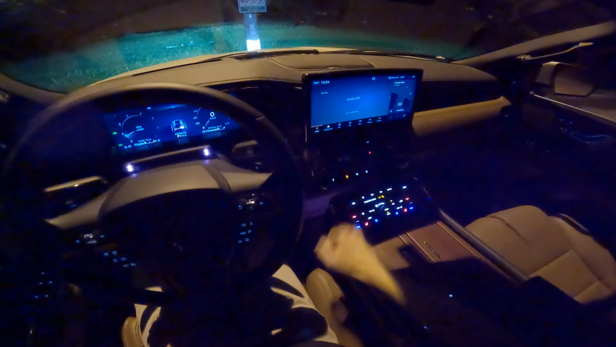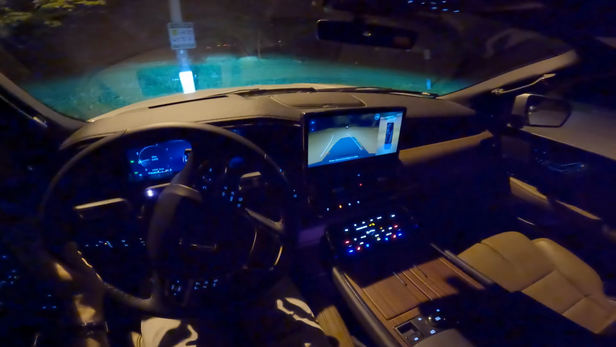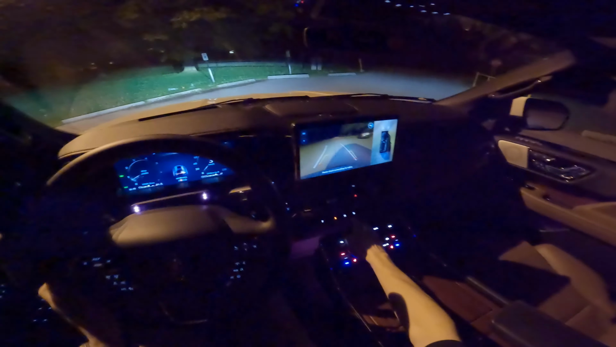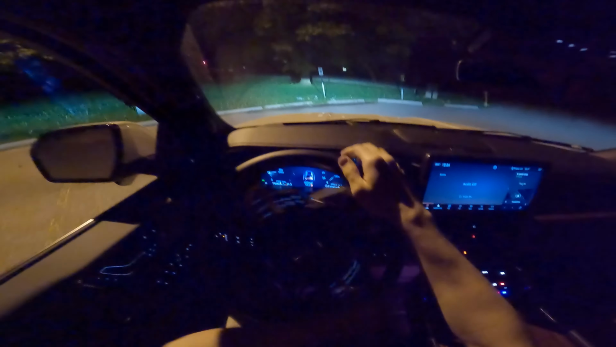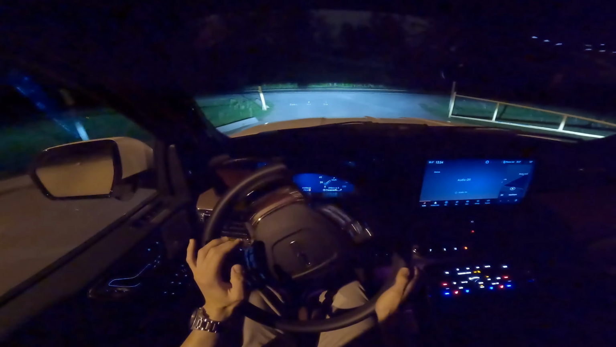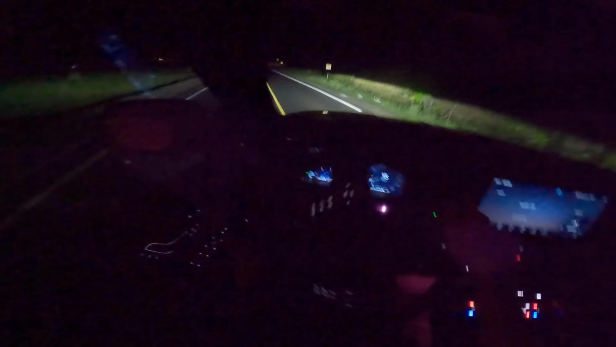Let's put it into reverse though with our push button switch and get driving. Put it in drive. We are in the calm screen. We have multiple different settings. We could have the trip information if we would like to do that, but I like the calm screen for night driving. It just is a little calmer.